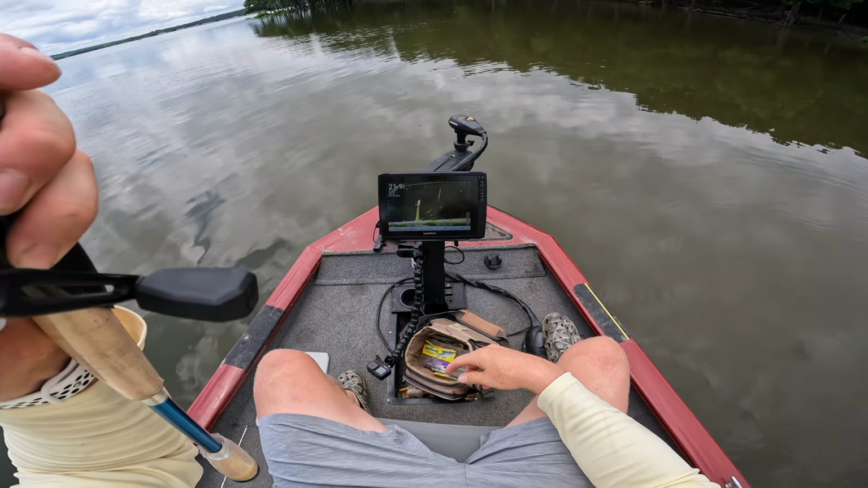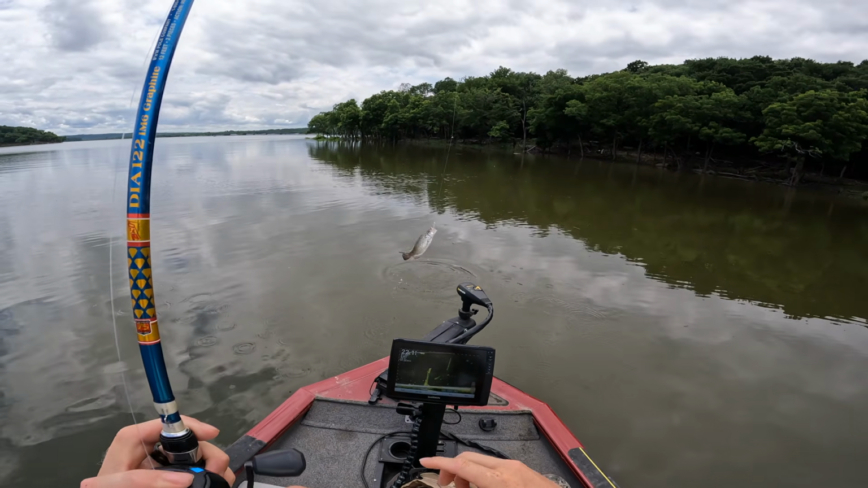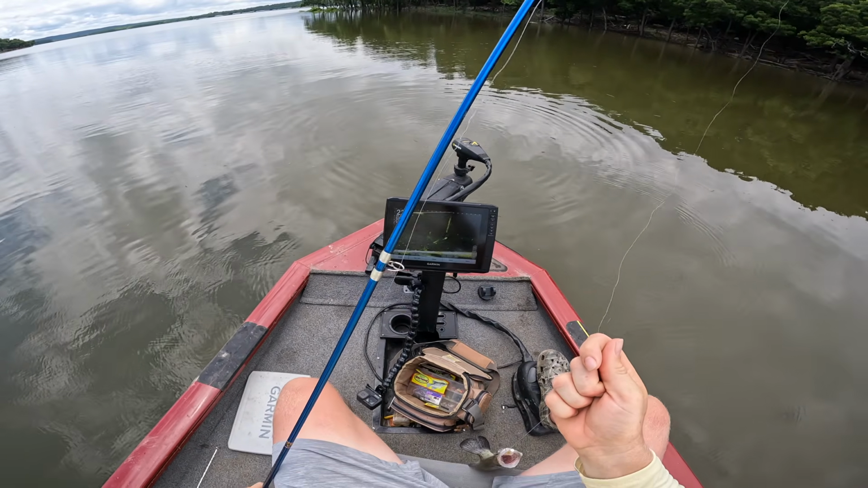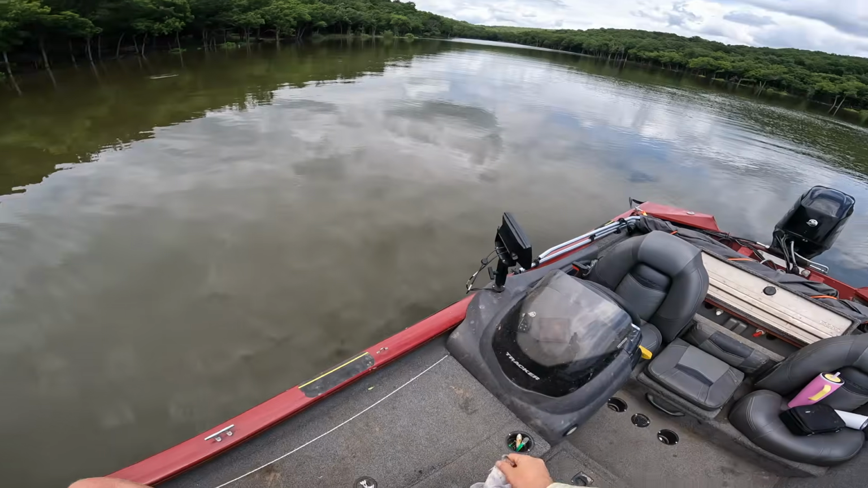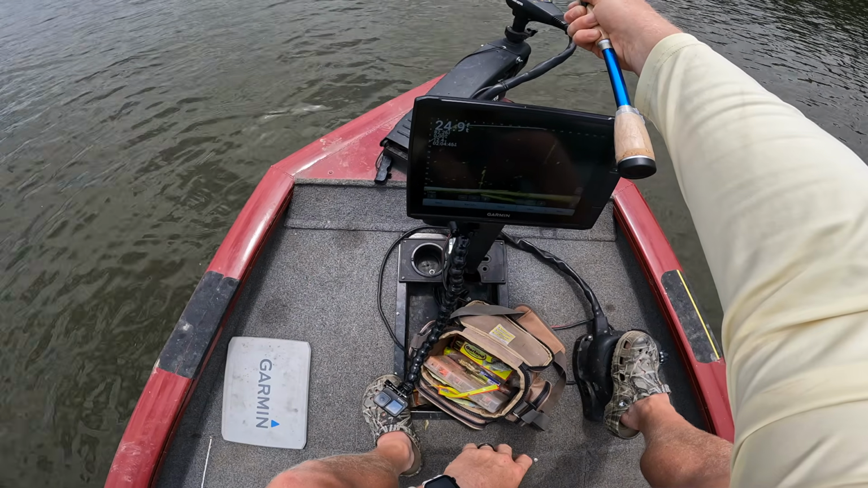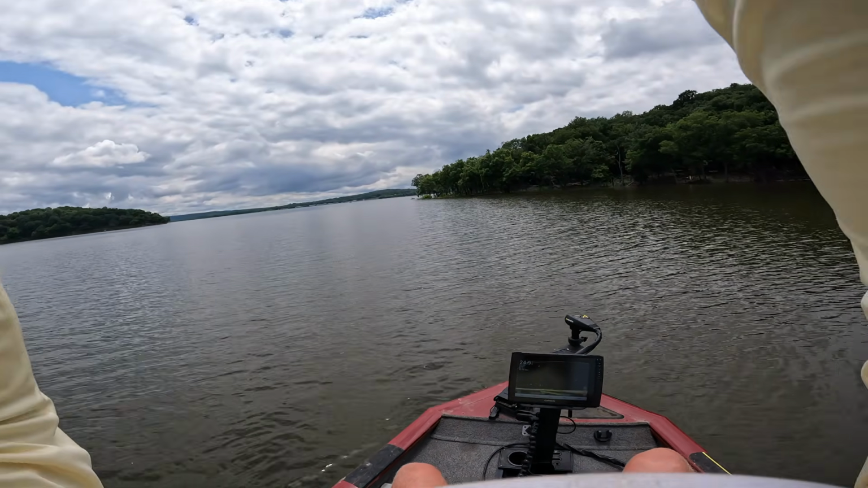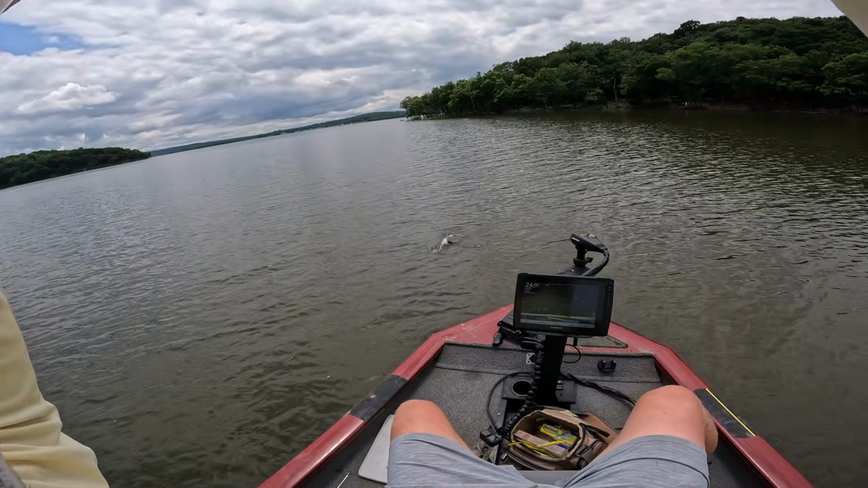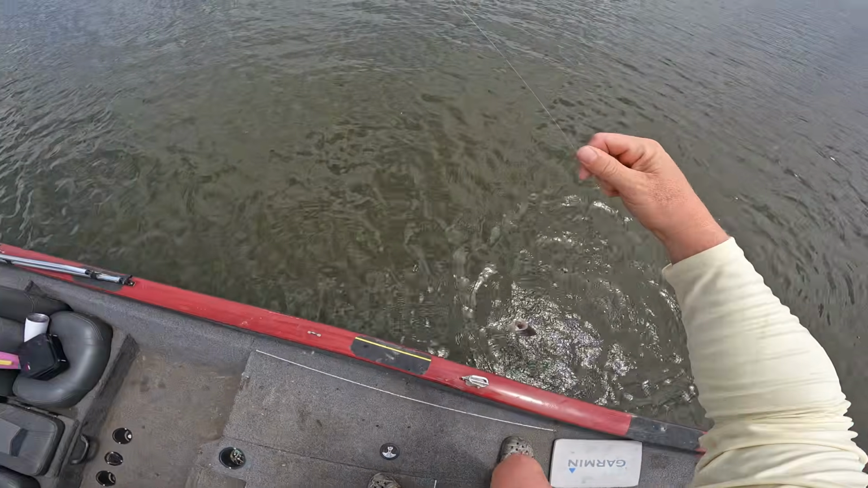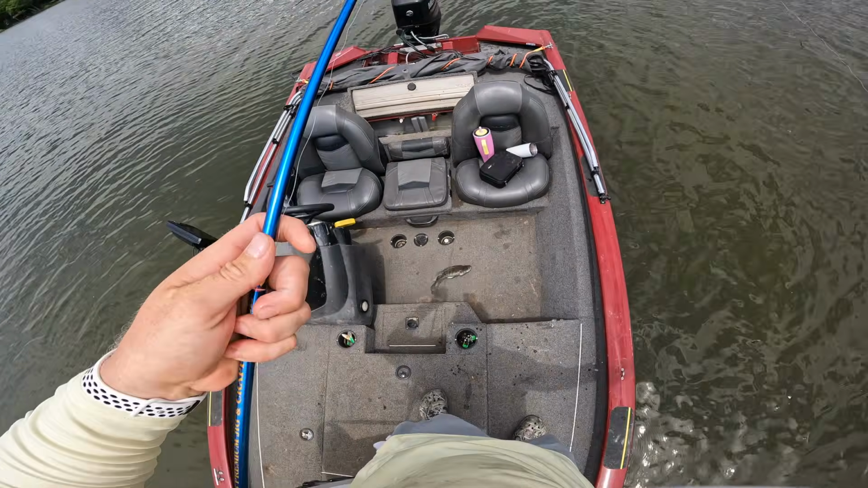Come get it, come get it. Yeah. Very nice. Been working on him for a minute. Got him. Oh my gosh, that's a giant there. That's a really good fish. That's a good fish right there. Oh shoot.